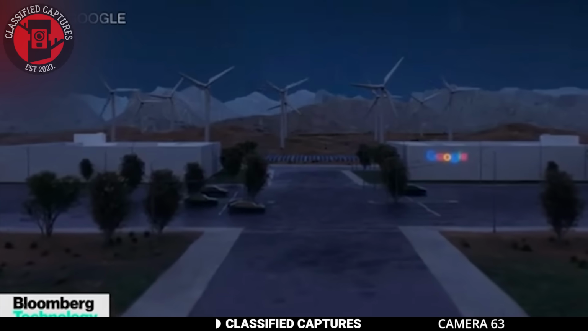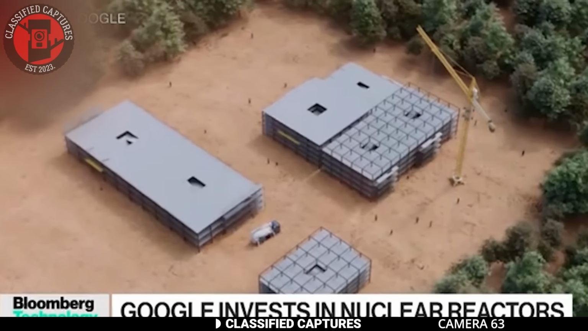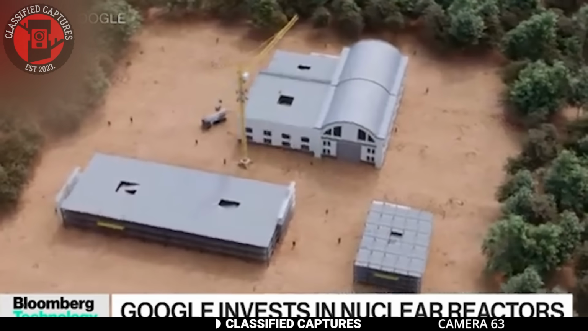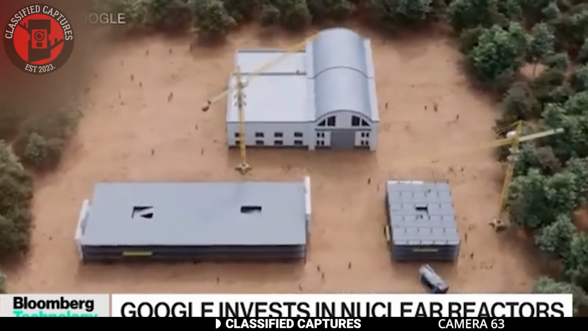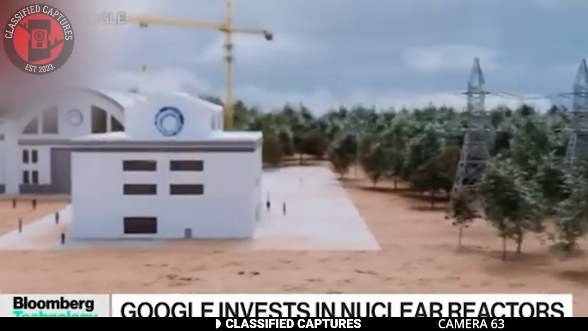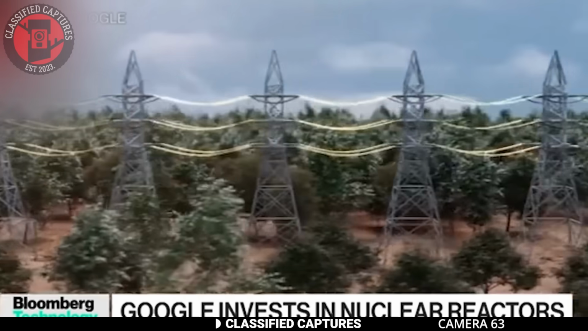Google has reportedly announced plans to build 7 nuclear reactors by 2035. These reactors are projected to be powerful enough to supply energy to an entire city. But what's even more intriguing is why they're building them. Google plans to use this energy to fuel its future AI technologies.